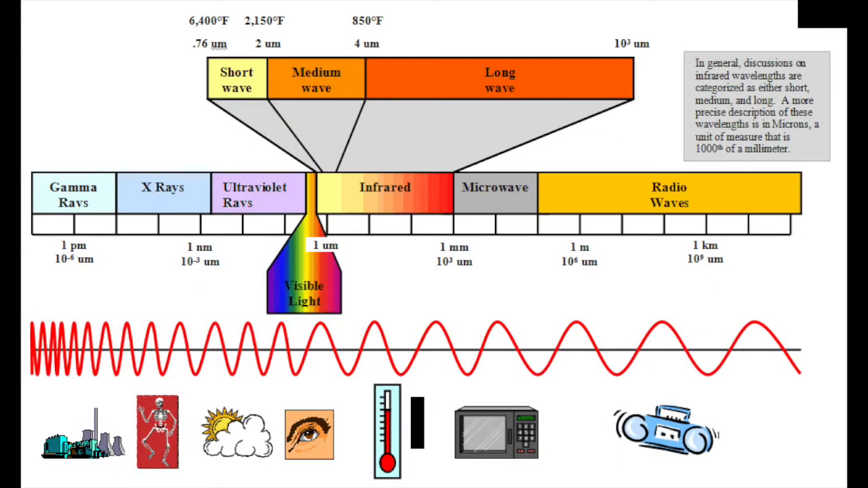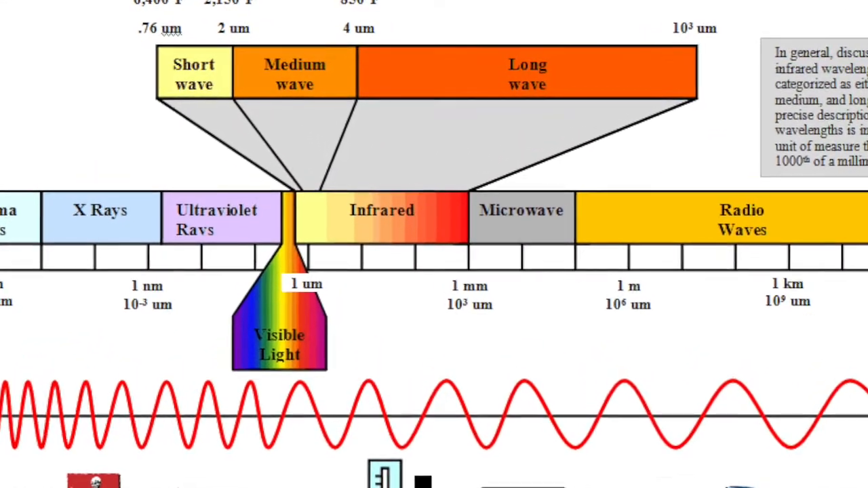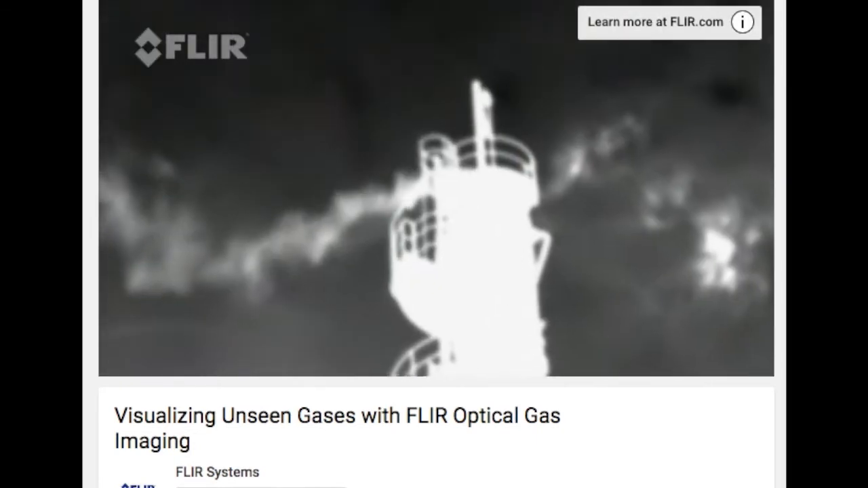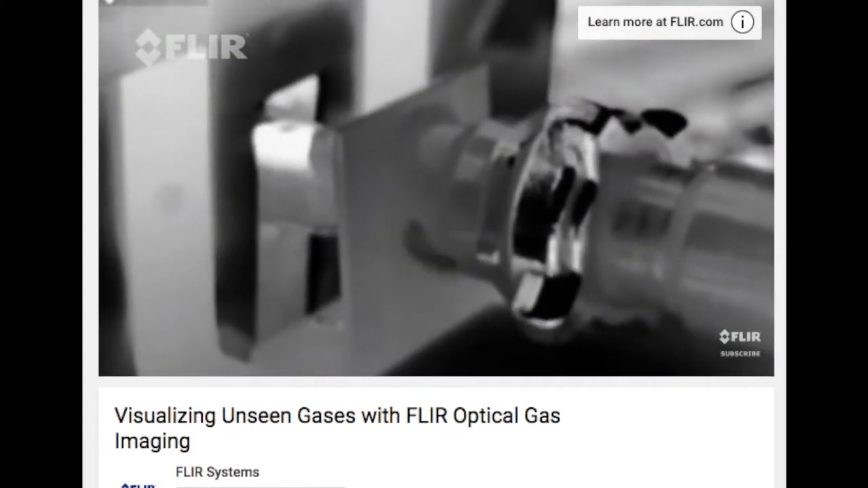So the question is, why can we with one infrared camera and we can't with another? So we'll look into that. Remember that infrared is another part of the electromagnetic spectrum, only it has a little bit longer wavelength than regular light does. For example, if we look at infrared from 3.0 to 5.0 micrometers, which is the medium wave bandwidth, we will find that it also includes the 3.2 to 3.6 micrometers of propane. If we tune our infrared camera to that bandwidth, it is then able to see that particular gas.